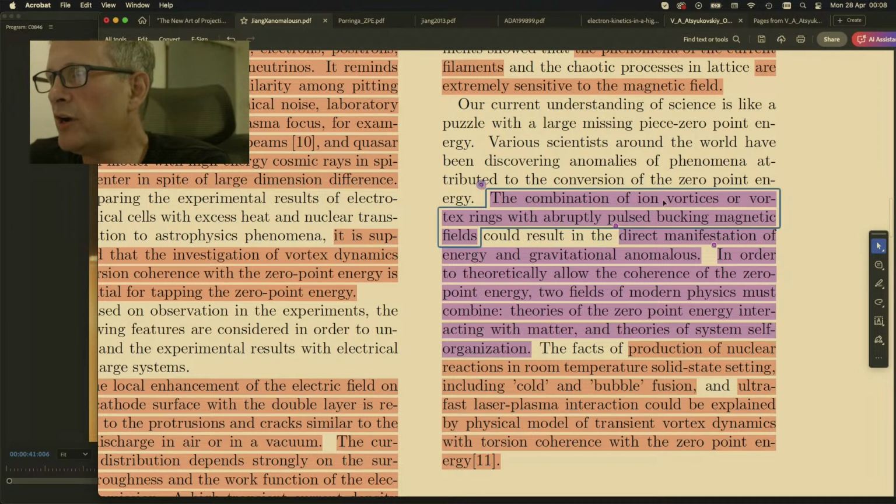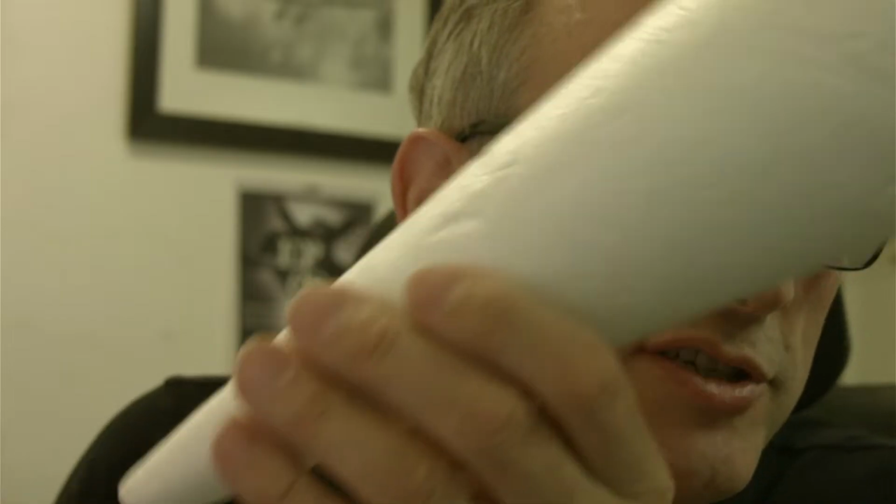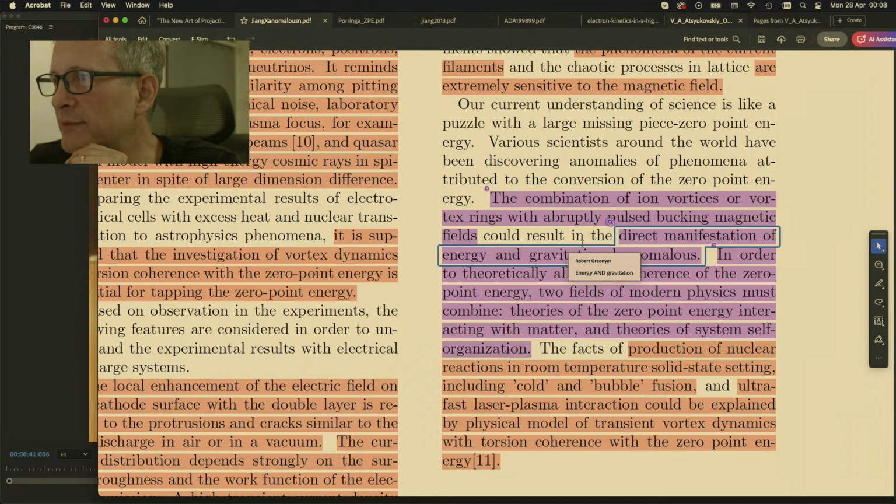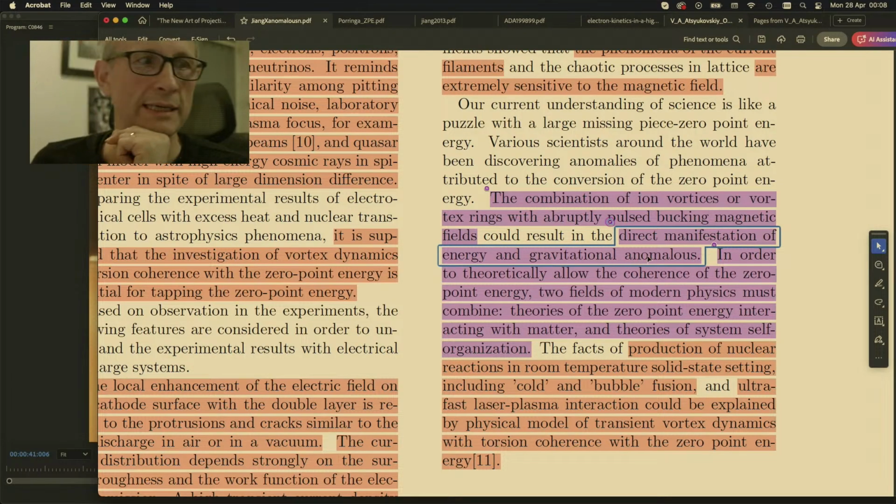The combination of ion vortices or vortex rings, with abruptly pulsed bucking magnetic fields, could result in the direct manifestation of energy and gravitational anomalies.